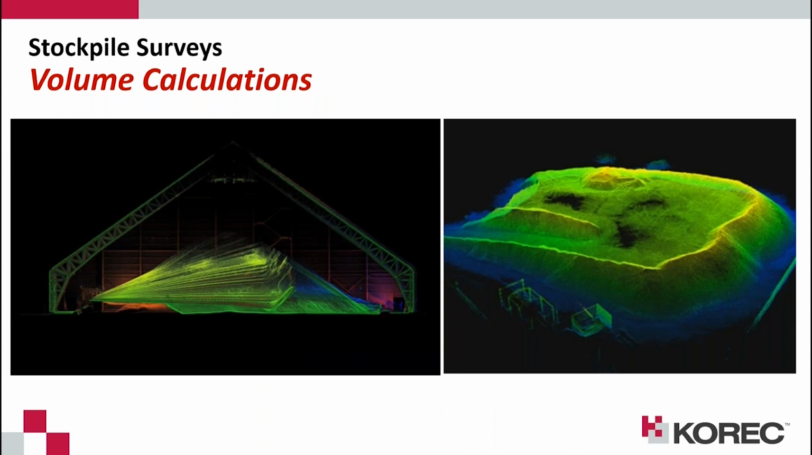Another one for me is stockpiles and groundworks. It can be extremely time consuming to measure and get an accurate result of stockpiles, and it's something that has to be done on a regular basis, but it can also be quite dangerous. It can be a dangerous task if having to measure with other traditional methods.